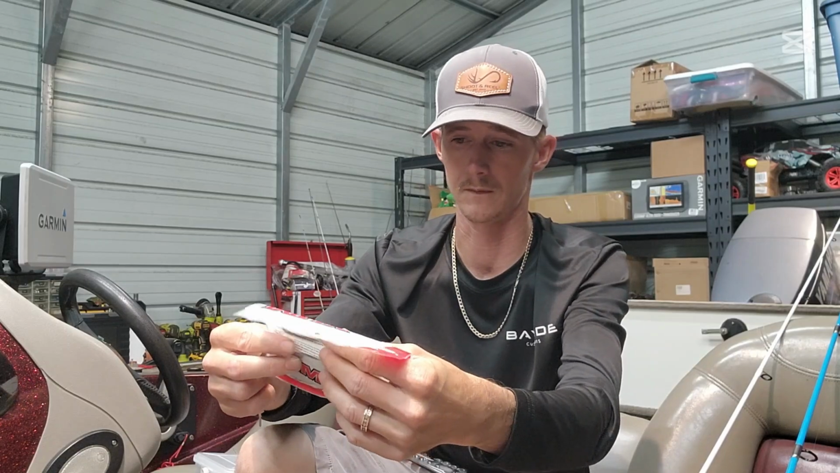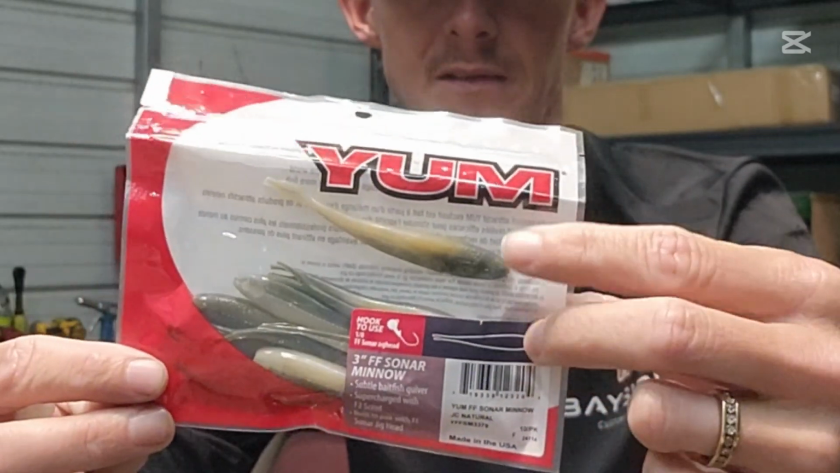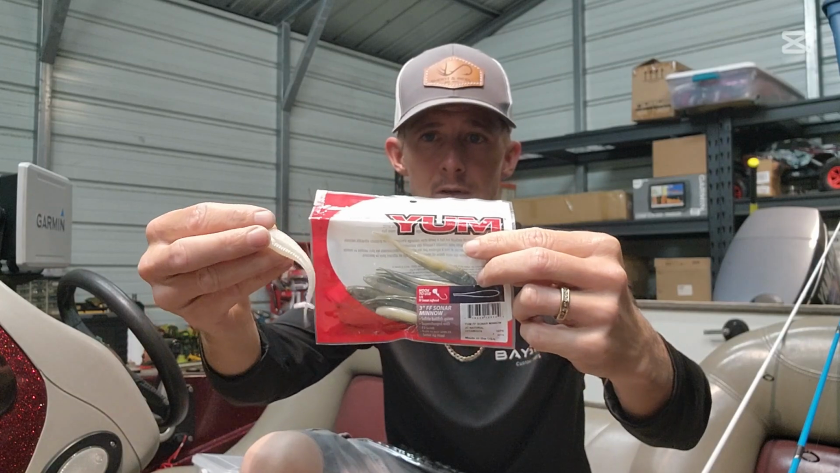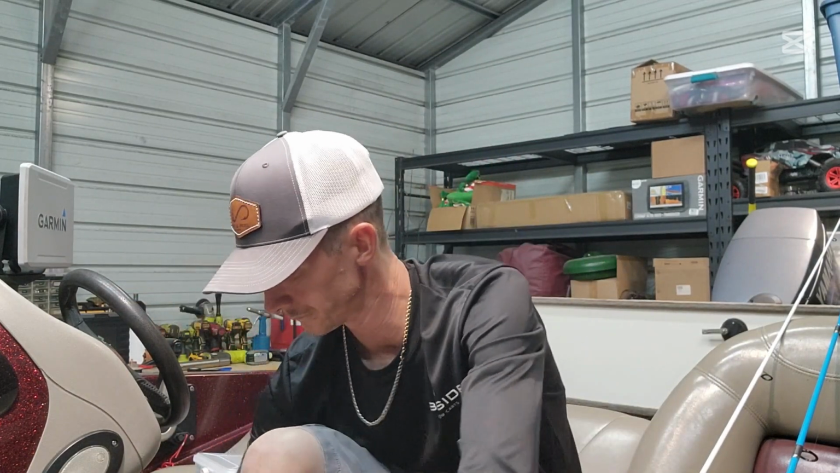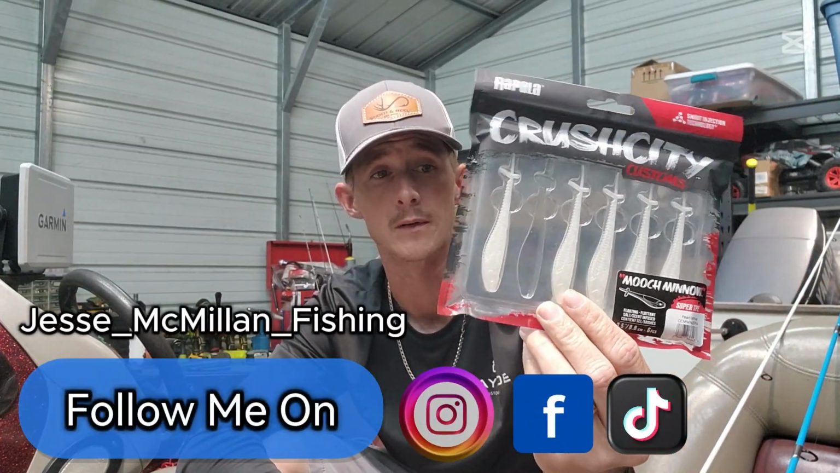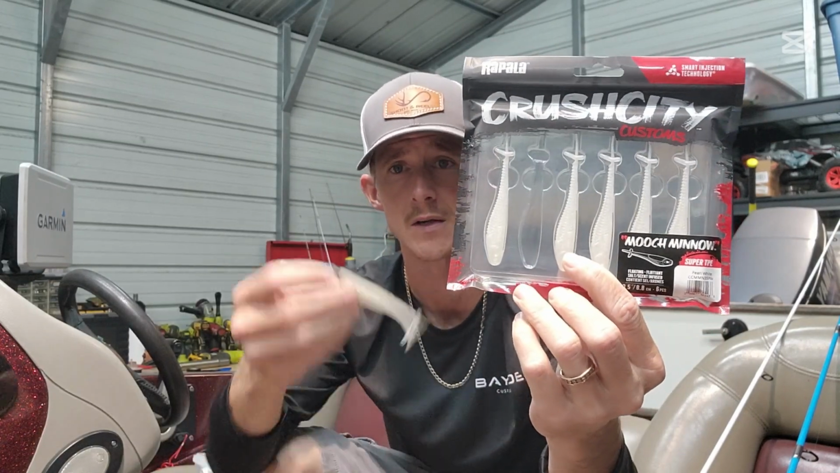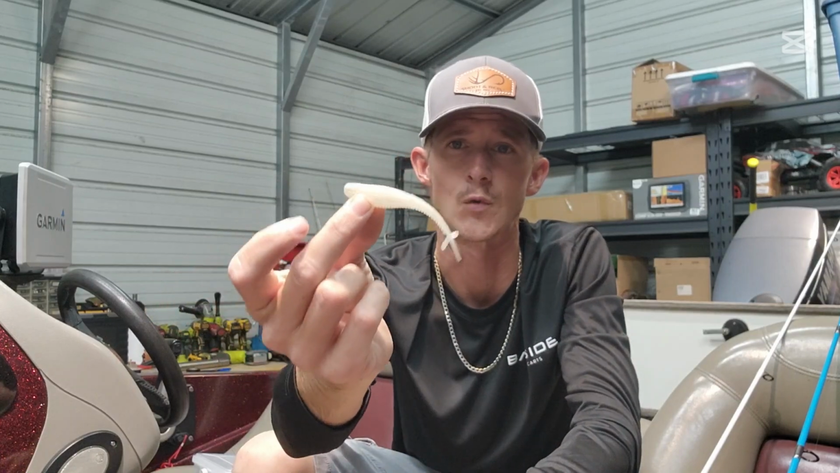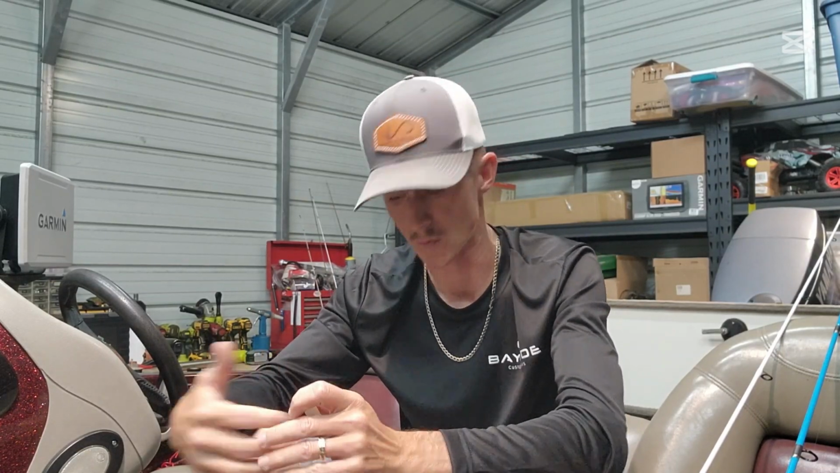This is a 3-inch bait made by Yum. It's very similar to the Mooch Minnow, which is made by Rapala. And then here's the Mooch Minnow, which is very popular. Dustin Connell and Jacob Wheeler have been throwing this bait. They won a lot of money on it this year. That's what it looks like. Super, super tiny. Alright, and with this technique that I've recently learned how to use, you're using small hooks.